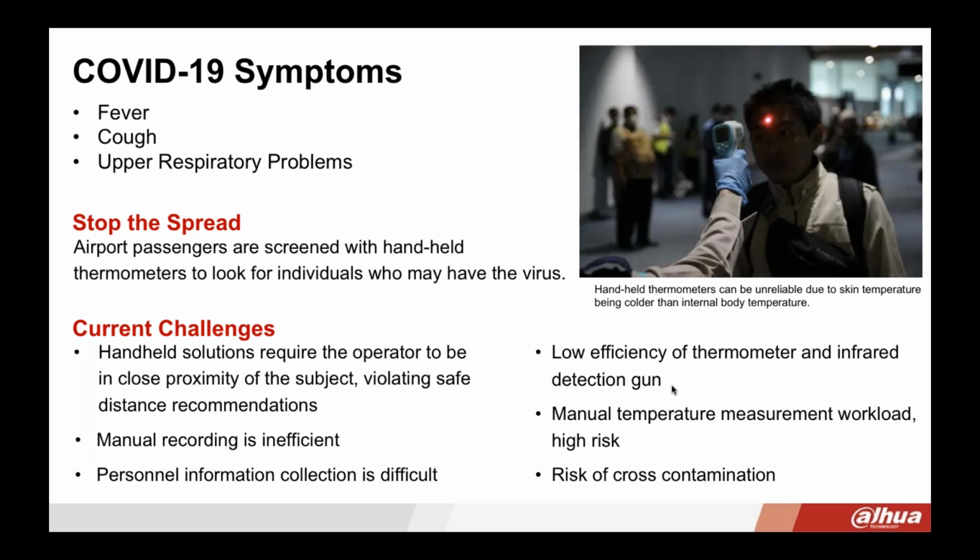The primary symptoms associated with COVID-19 are fever, cough, and difficulty breathing from upper respiratory problems. Initially, to stop the spread, airports were doing the best that they could by screening passengers with handheld thermometers, looking for individuals with elevated temperatures so that they could quarantine them.